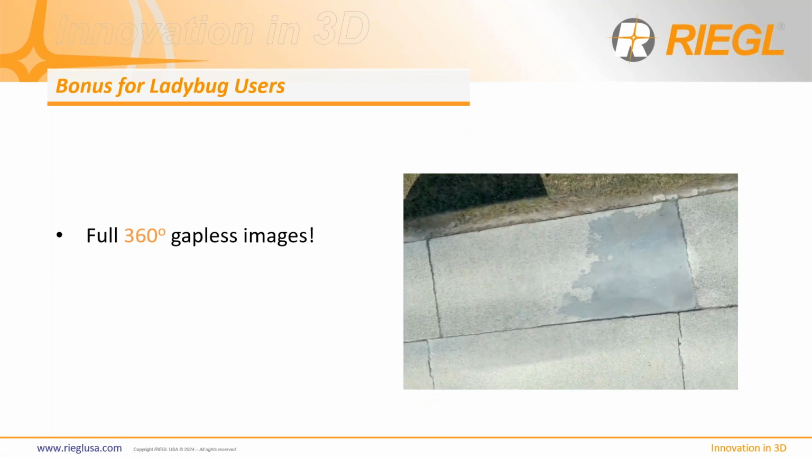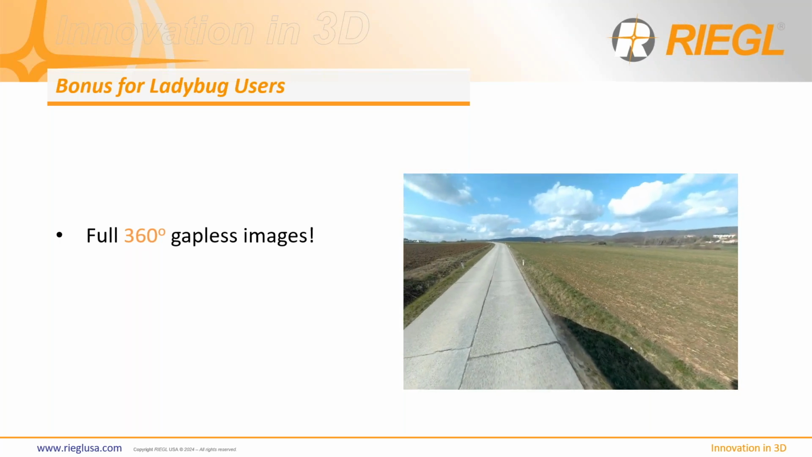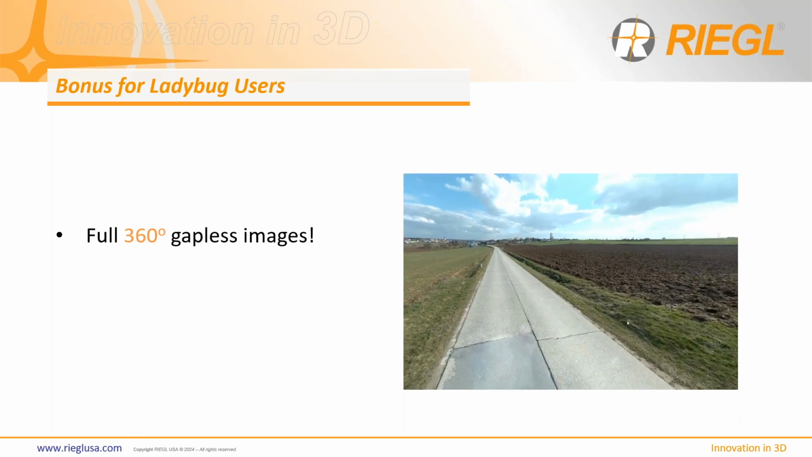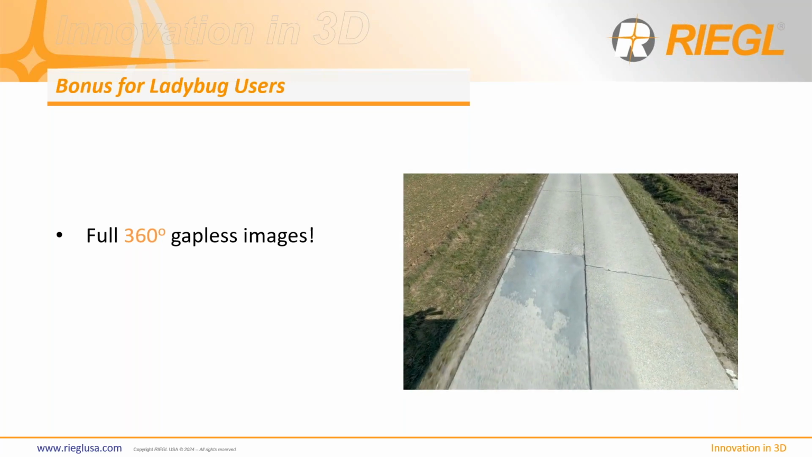So right below where the camera is, we're doing some post-processing in our software to be able to allow us to fill in those gaps. So I'm excited about that. That'll give you a true Google Earth Street View from your Ladybug 6 or 5+ images.